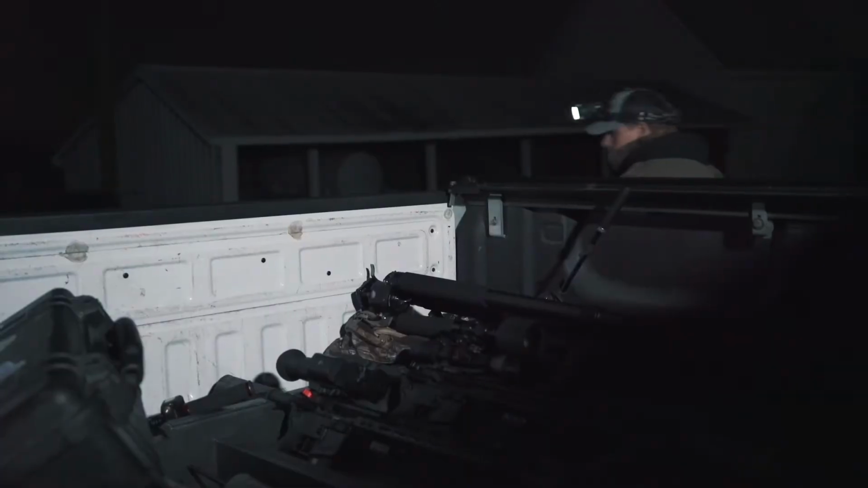Well, guys, I'm glad I followed my instincts on this one. I usually don't break that rule of going back and calling a stand twice, but this setup was perfect for us. I'm glad we went back. It worked out perfect. And the good news is the night's not over yet.